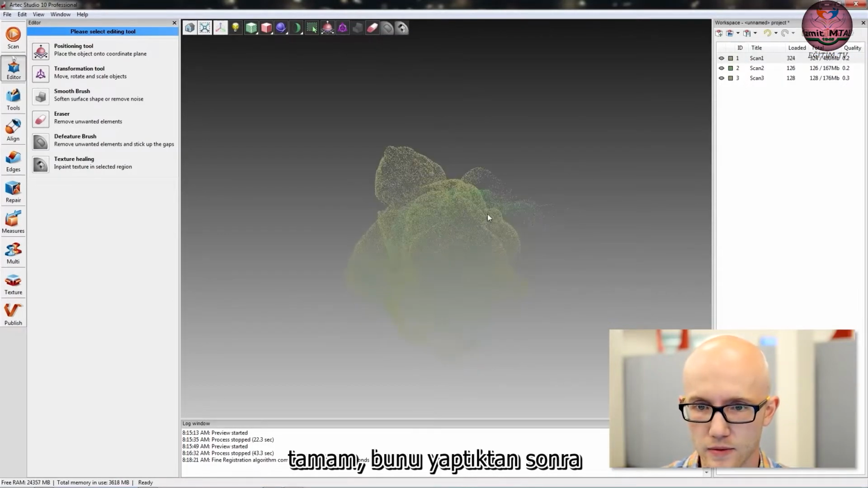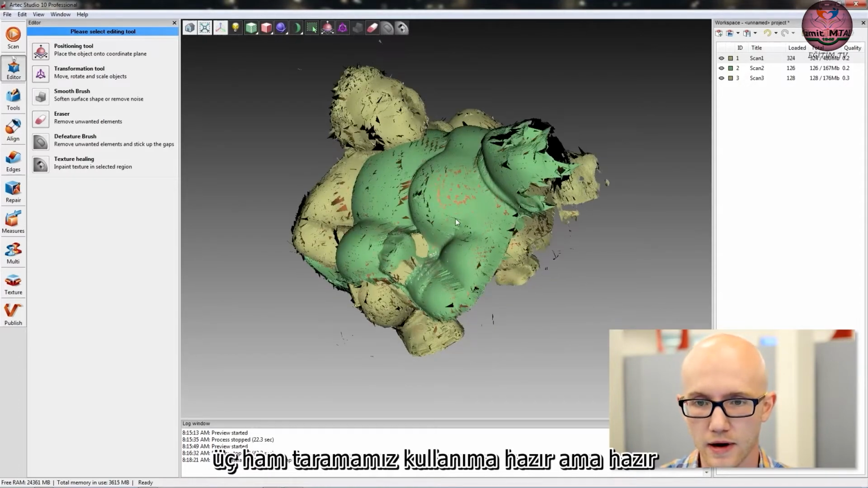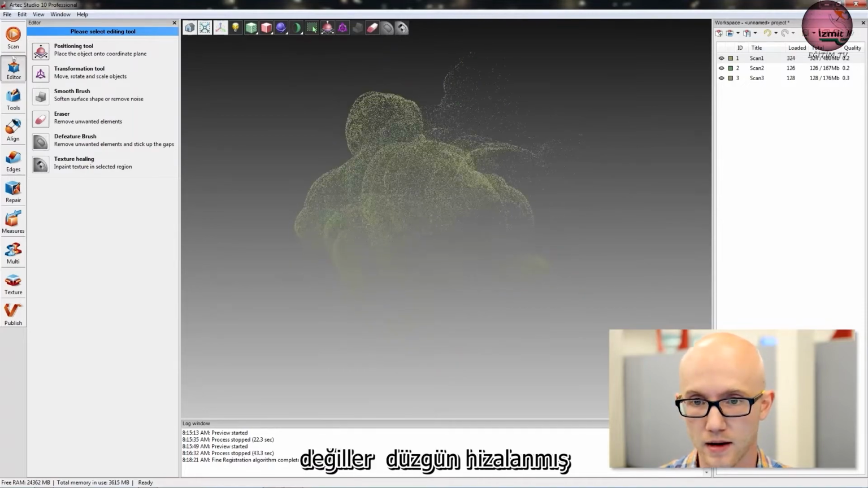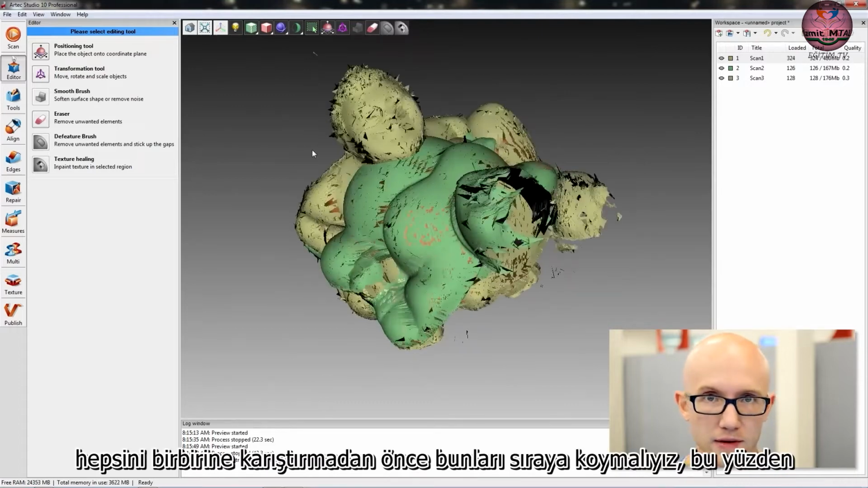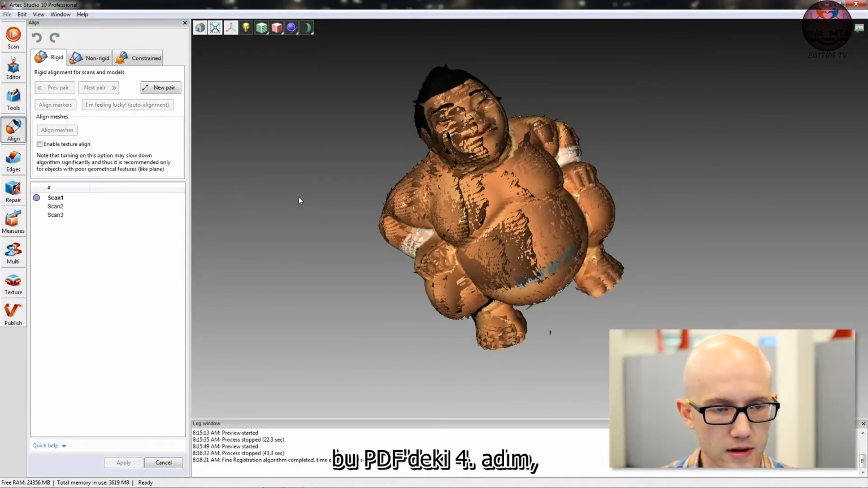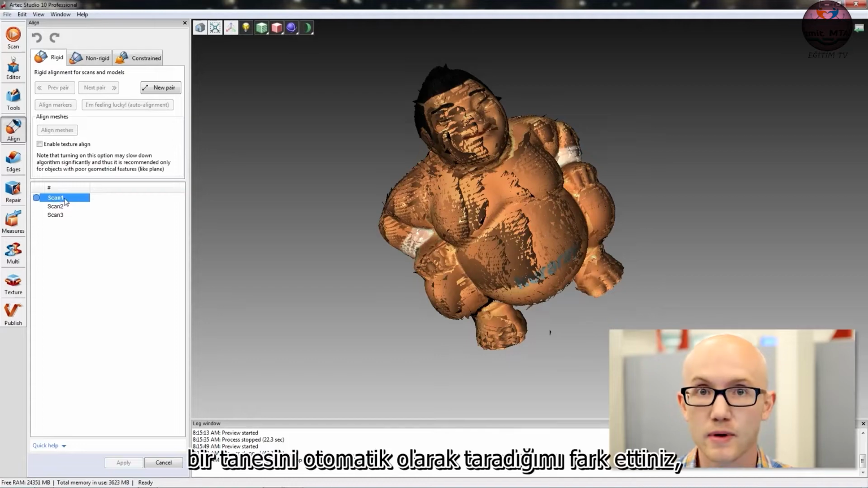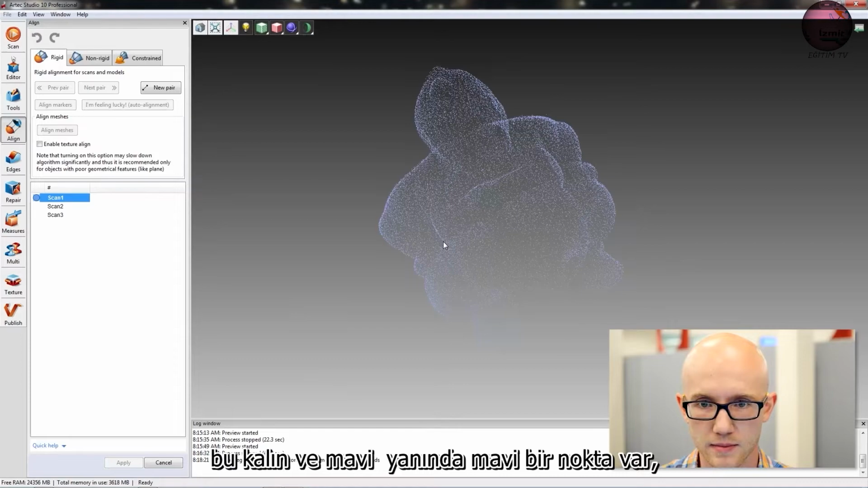Okay, after doing that, we have our 3 raw scans ready to go, but they are not aligned properly. They're every which way, so we have to line those up before we can fuse them all together. So if I come over here to my Align tab, this is step 4 in the PDF. Notice I have Scan 1 selected automatically. It's bold and it's blue. It has a blue dot next to it.